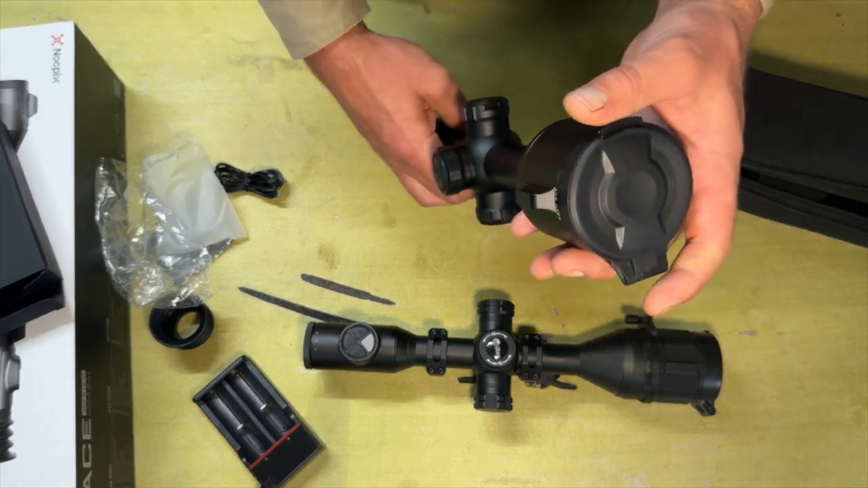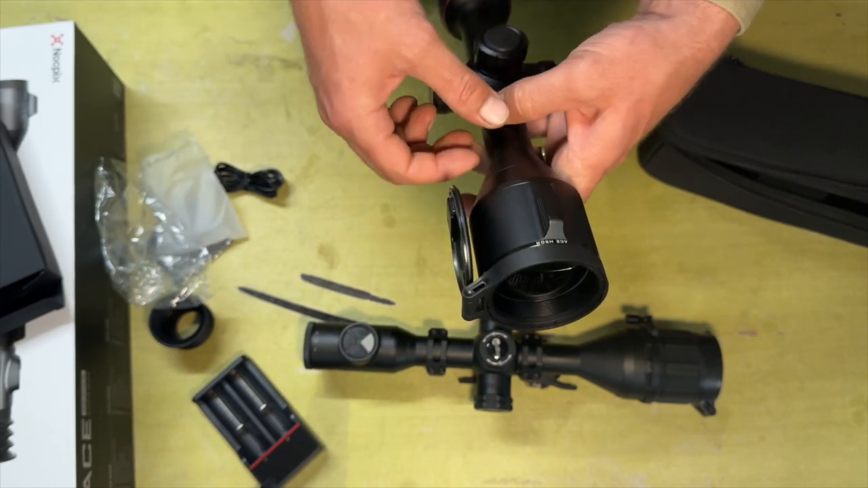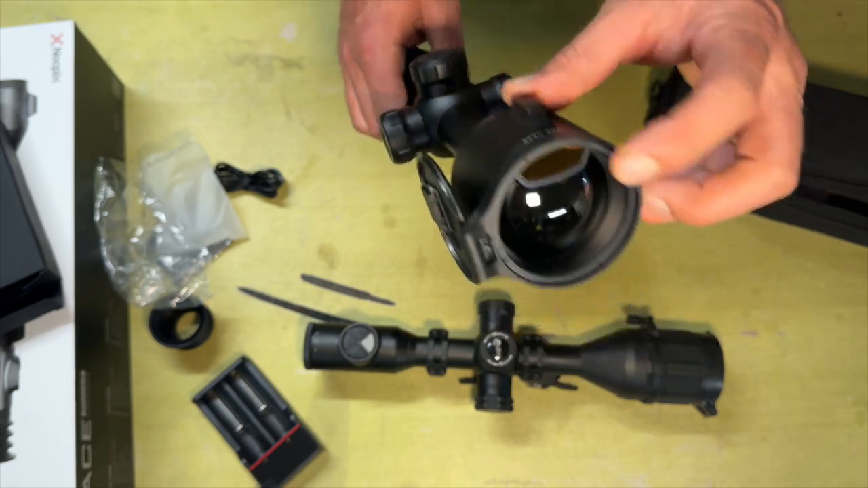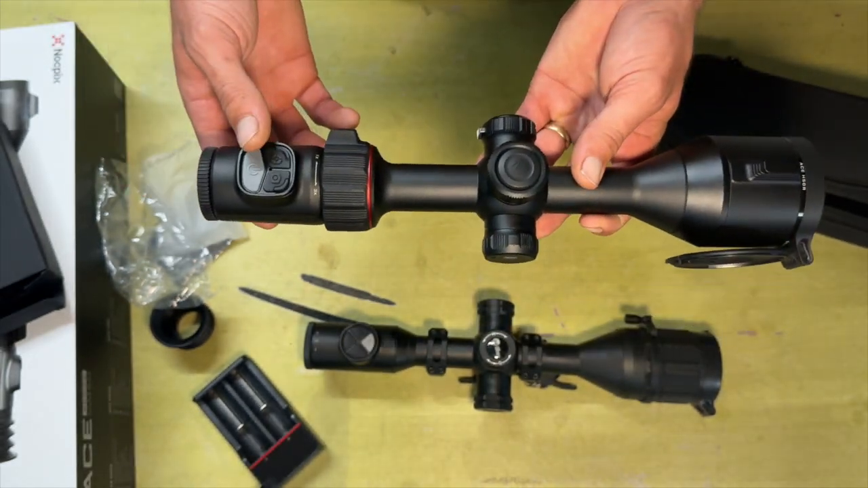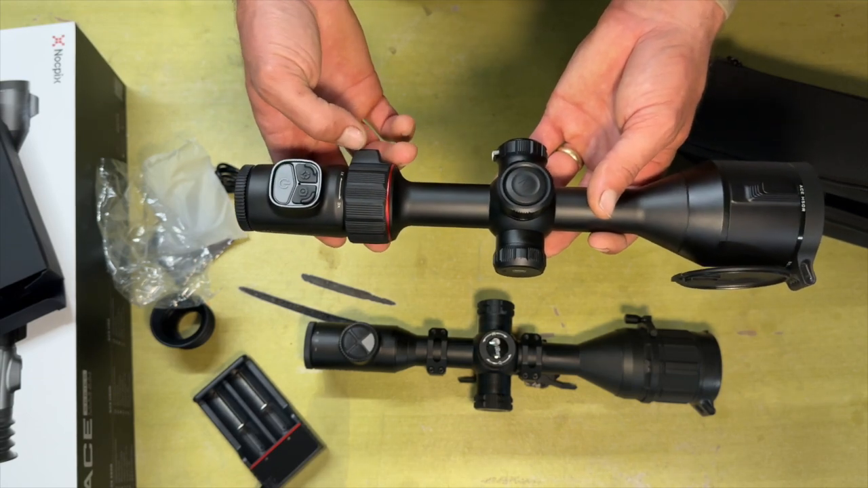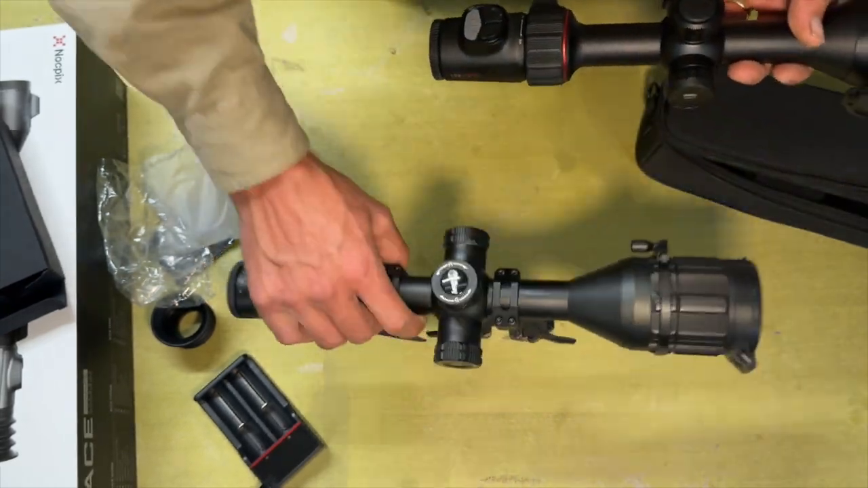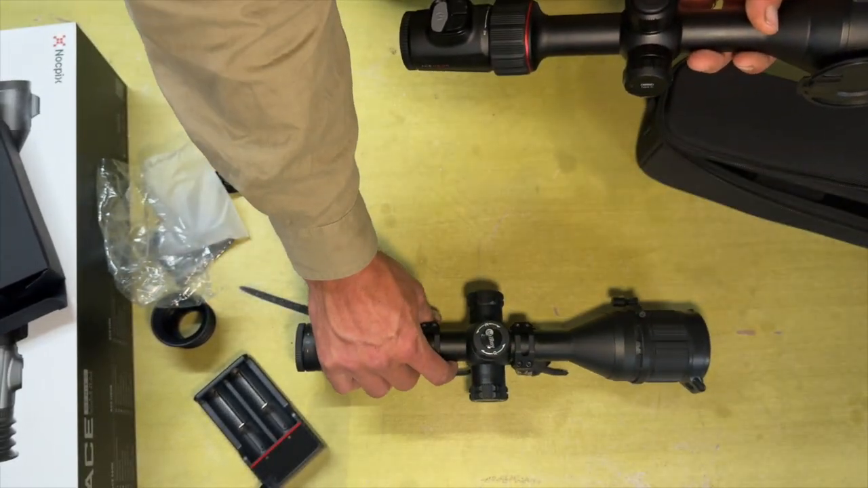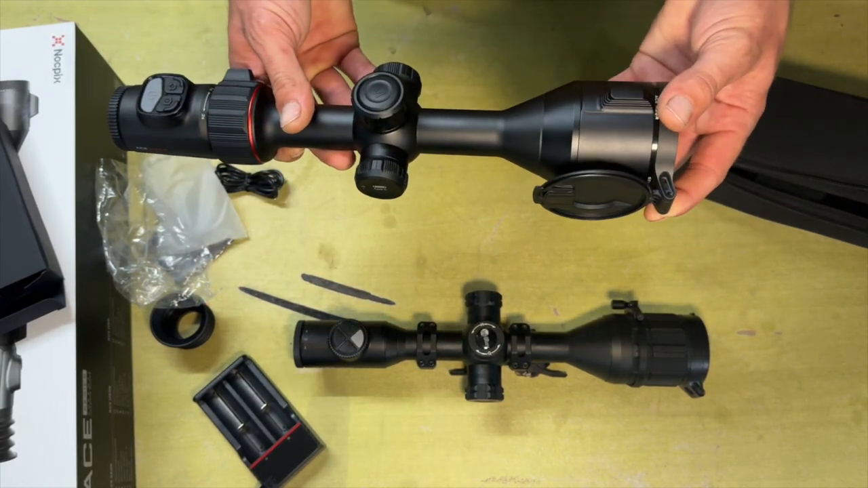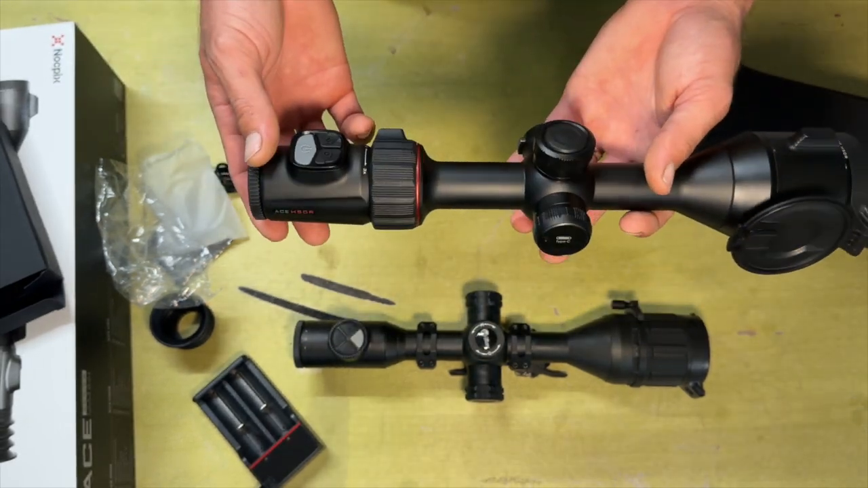But one special thing about this is they now come with a built-in laser rangefinder, and it's not an attachment that goes out the side like the TS60 had to have on it. This one is built in the front. It comes already out of the box supporting ballistic calculations, and it's a really, really nice feature. That was one of the biggest downfalls with the TS60, a detachable laser rangefinder, which I never really liked that much, but they do work. But this one is built in, and that just makes it a really good scope.